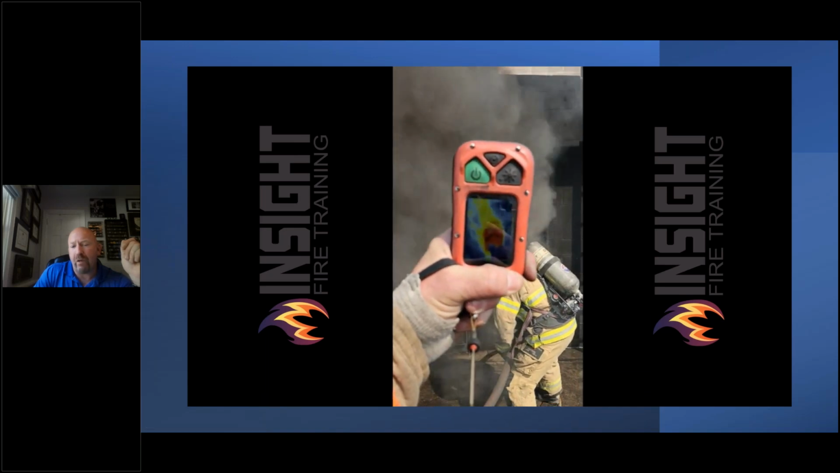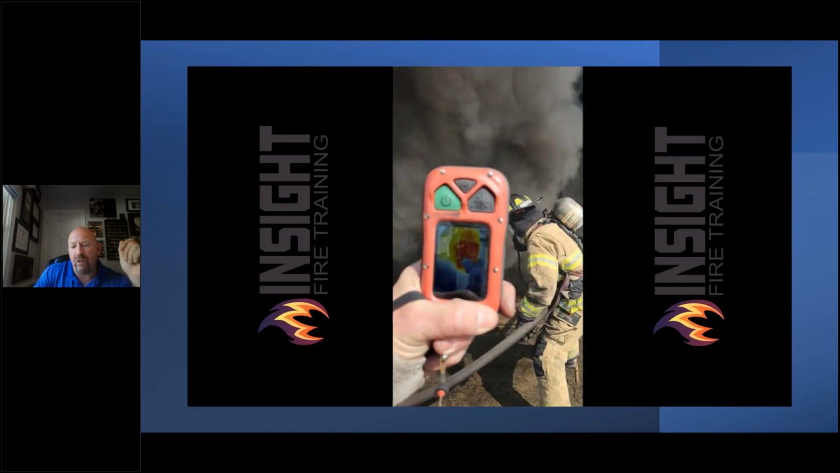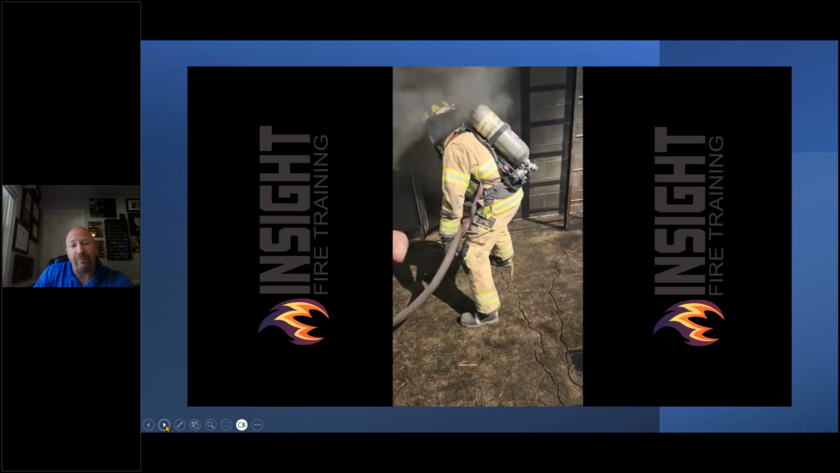Red is 300 degrees in survey mode in the FirePro 300. That thermal layer is below his waistline. How hot is that room? Those are apparent temperatures, which are estimated values, so we know it's much hotter than that. And as we talk about reading smoke, that's high velocity. So the faster it's moving, the faster the heat transfer. Your gear can only absorb so much before you are surprised when bad things happen.